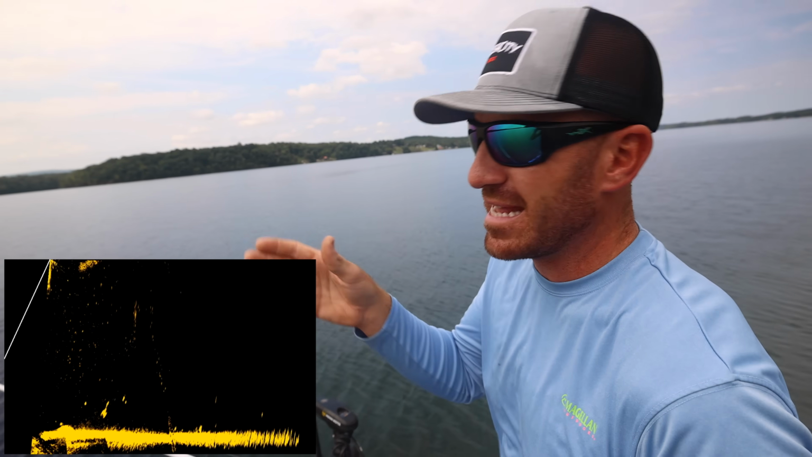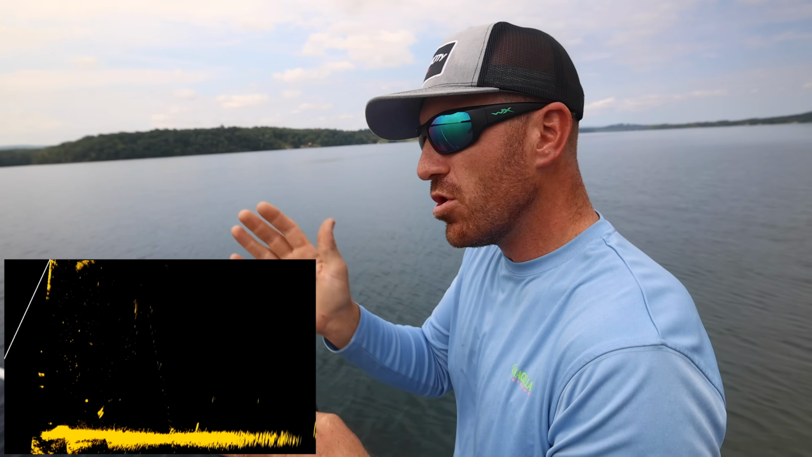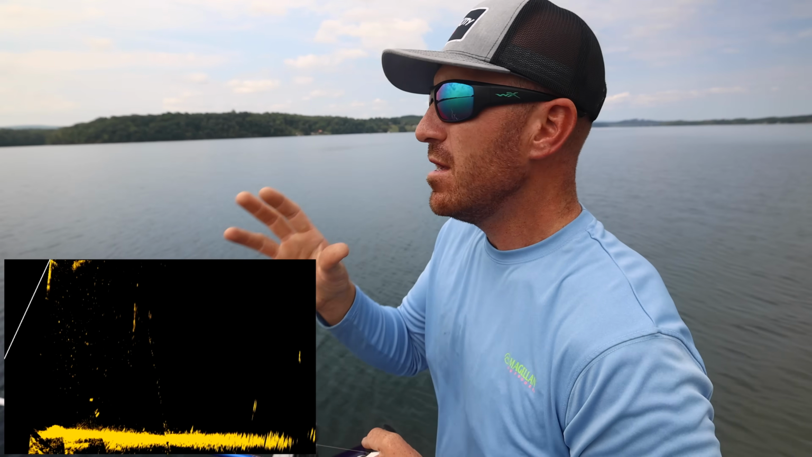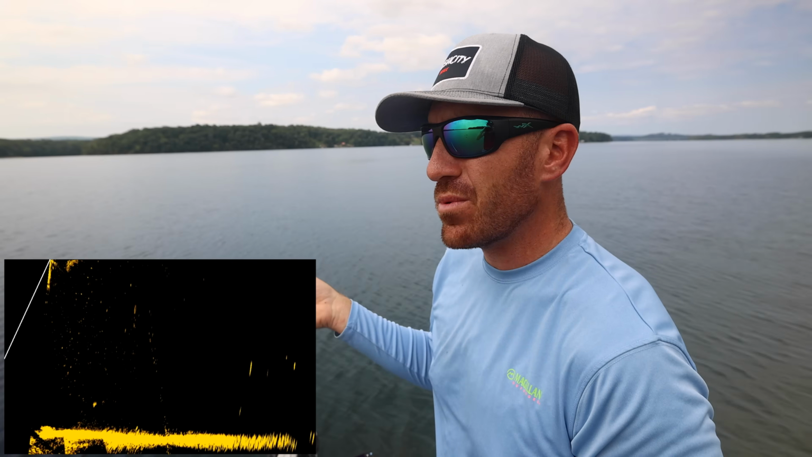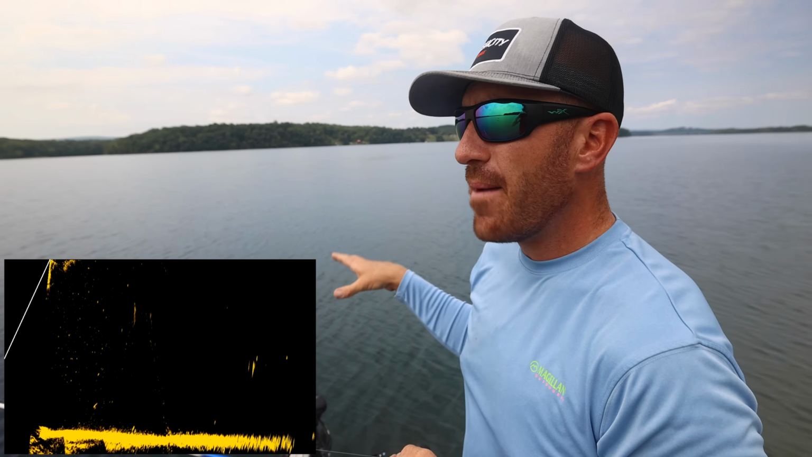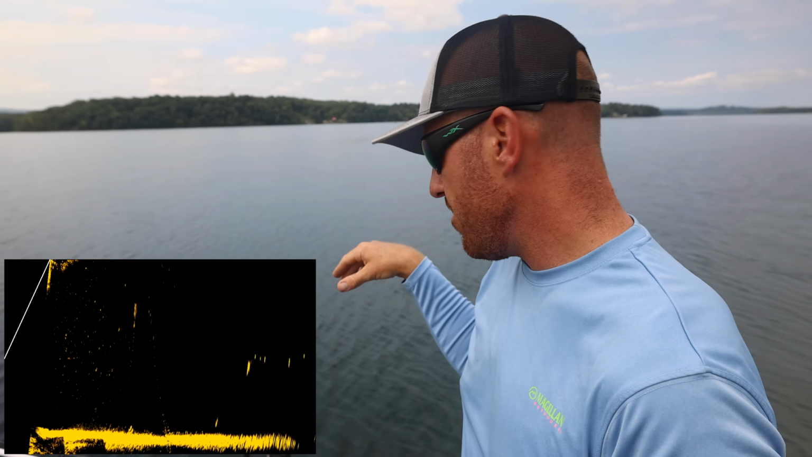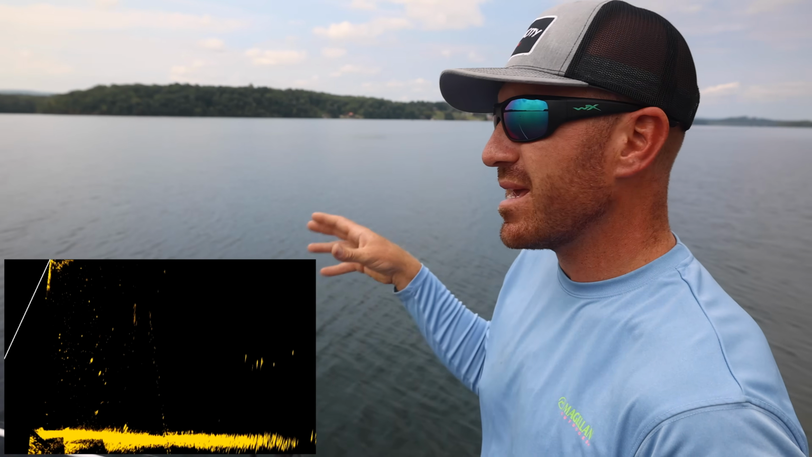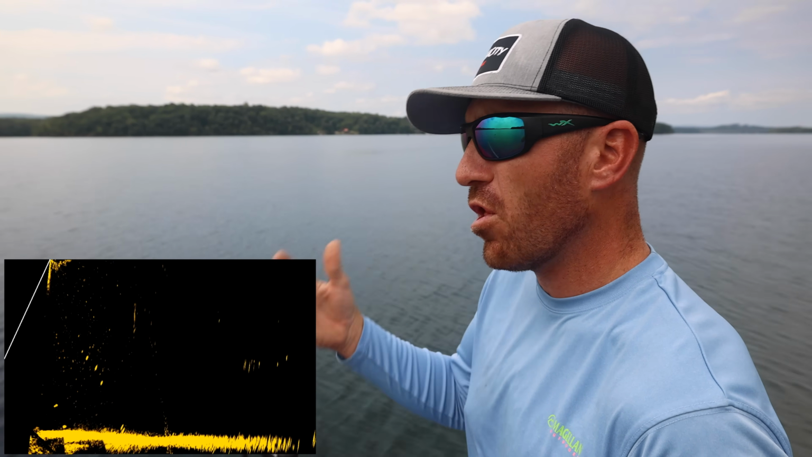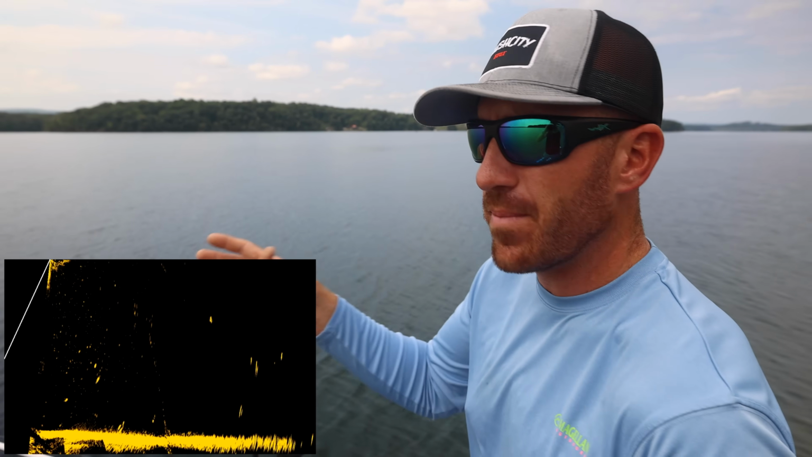I don't know if that's exactly what it is, but there was a little bit of a cloudy spot, if you will. And that cloudy spot would sometimes make it difficult to track your bait and what was going on. So for me looking at this, it was hard to follow what was going on with your bait or where your bait was.